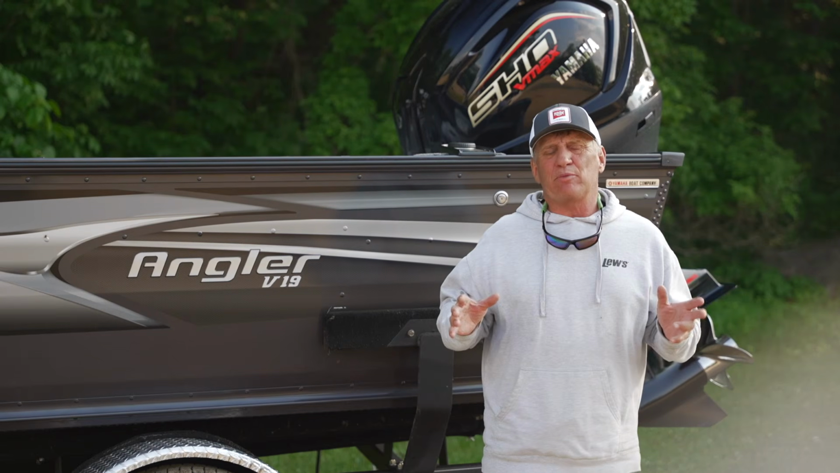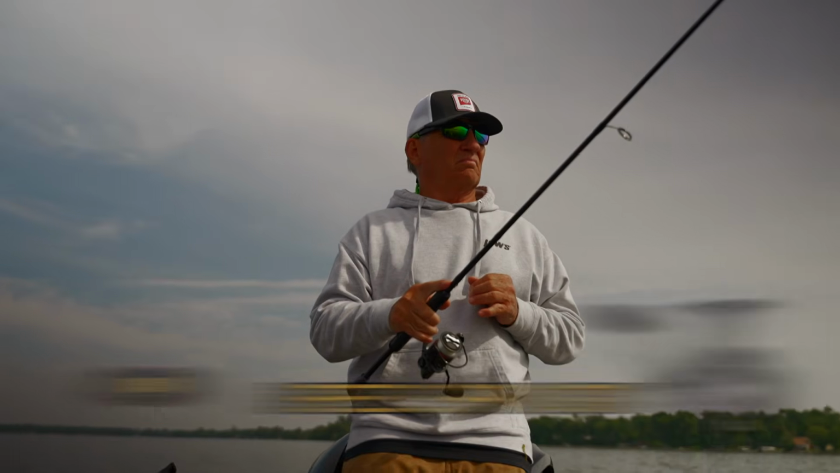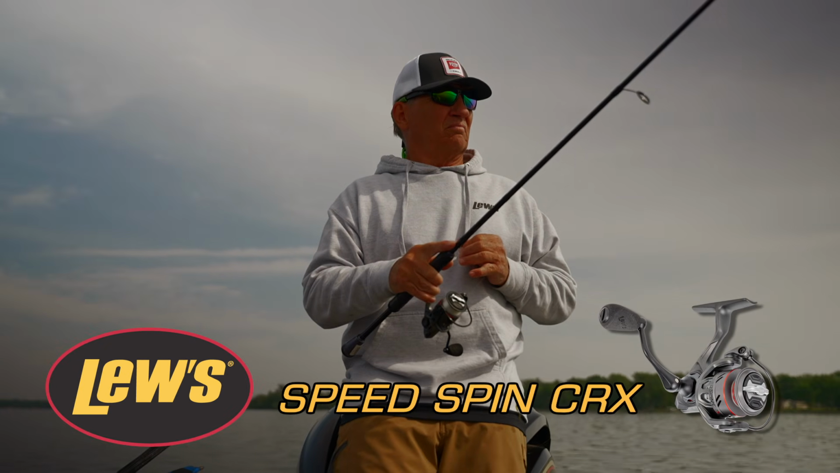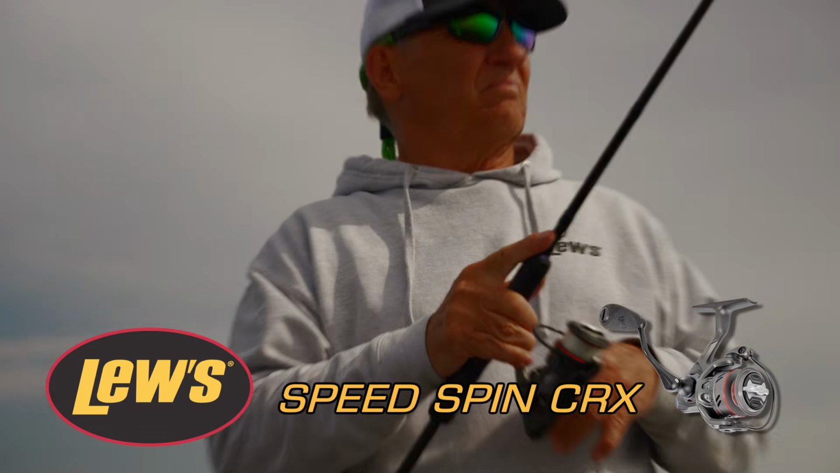The other thing that I'm doing today is I'm using a couple of Lew's spinning reels. Now Lew's does a great job with their spinning reels. They built lightweight reels that are smooth as silk, and they got dynamite drag systems.